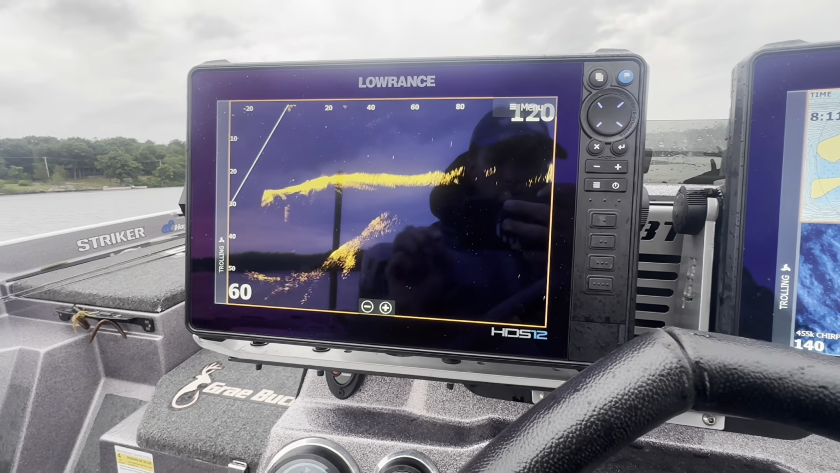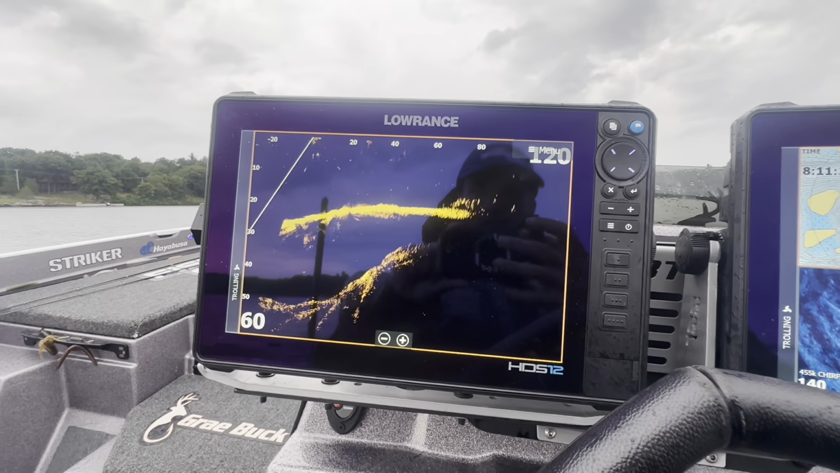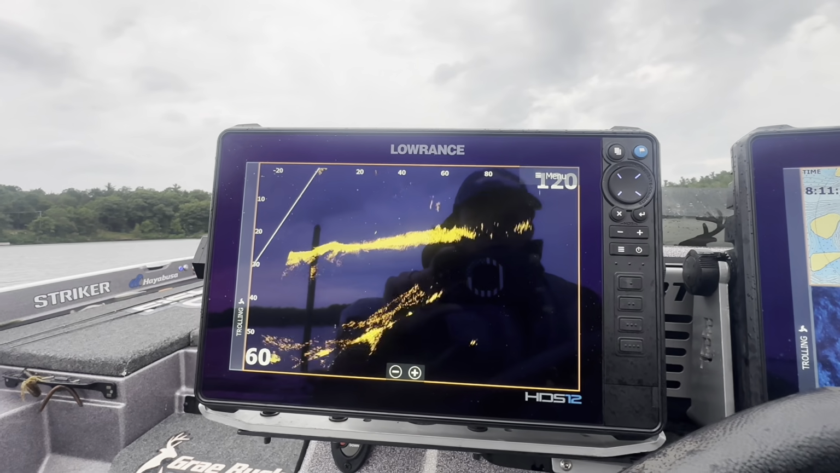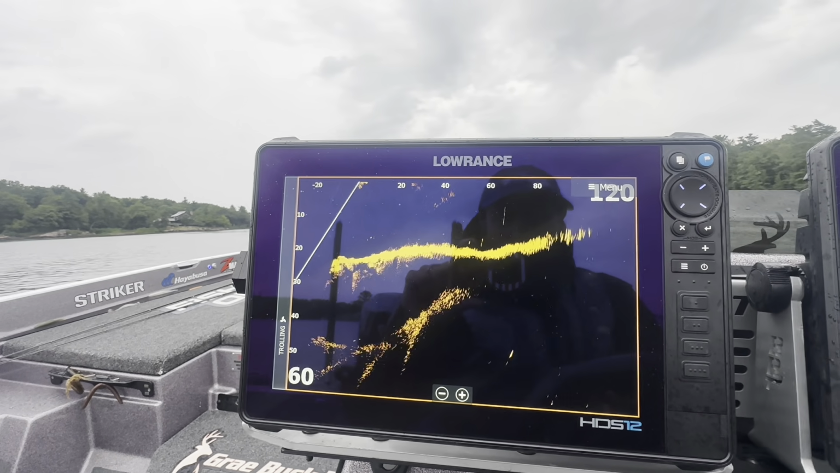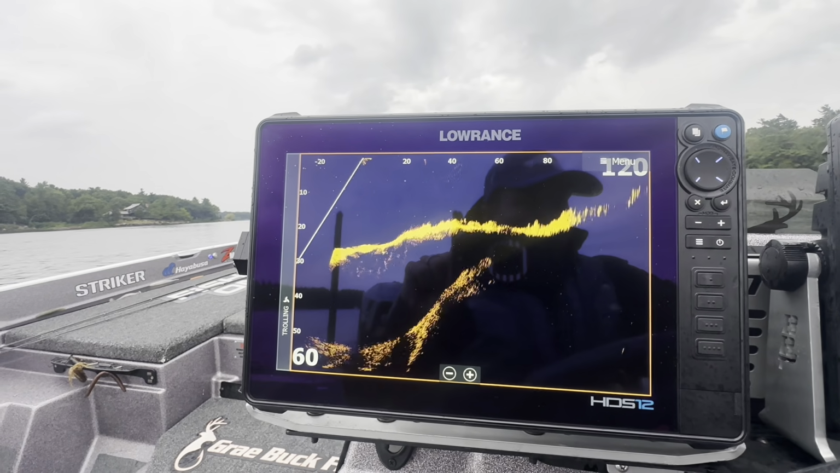All right, we're on another spot here, and I just want to show you kind of some of the settings I have up. Right now I'm in about 20 foot of water. You get out here a little deeper. You can see that's a little bit of grass that's mixed in there. There's a couple fish that just went by. You have to be looking quick. There's some fish right there. That's a nice little group, 60 foot out to the side.